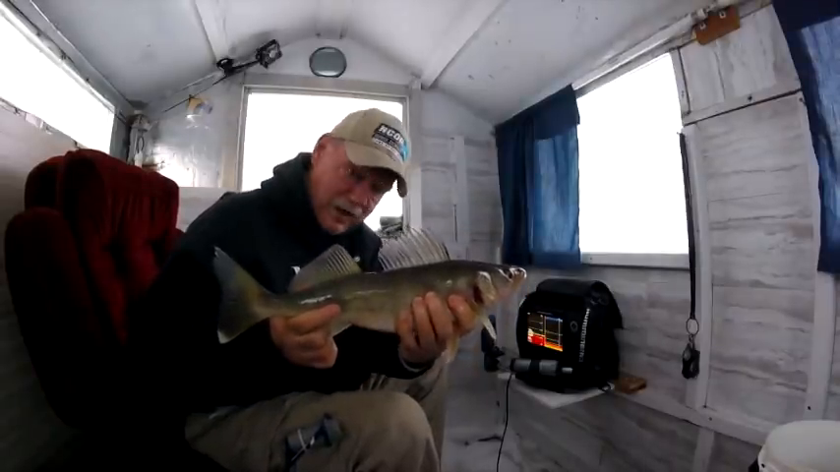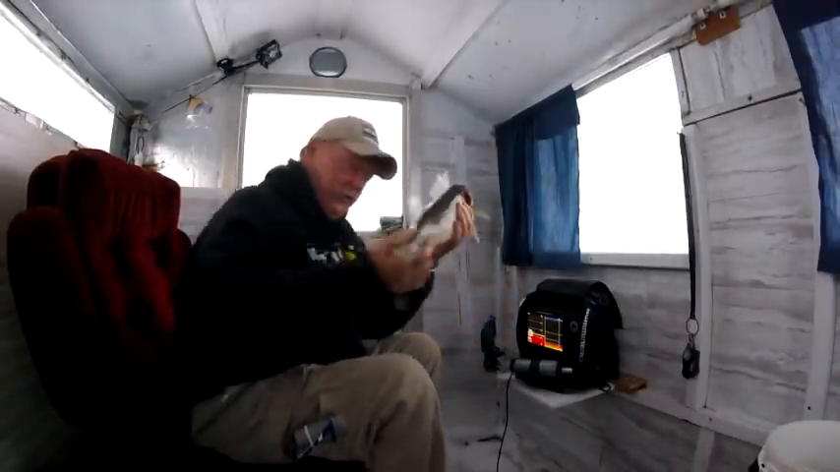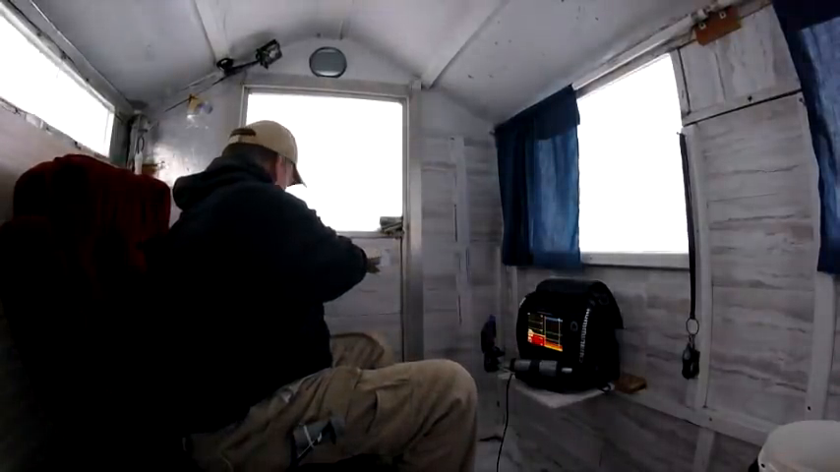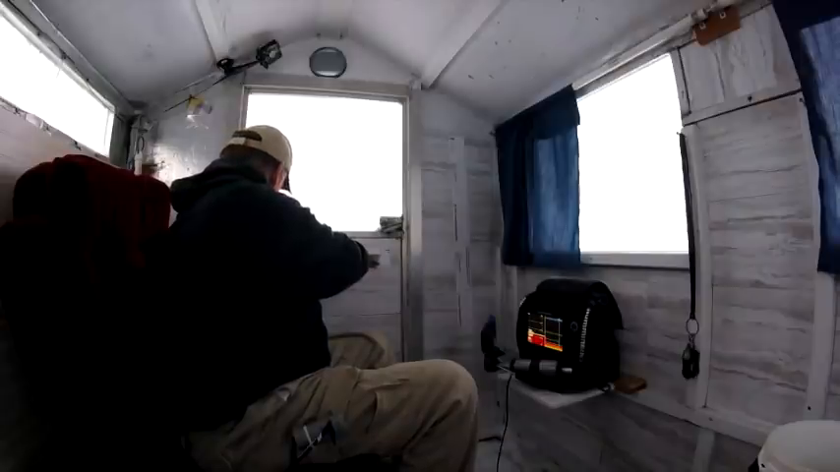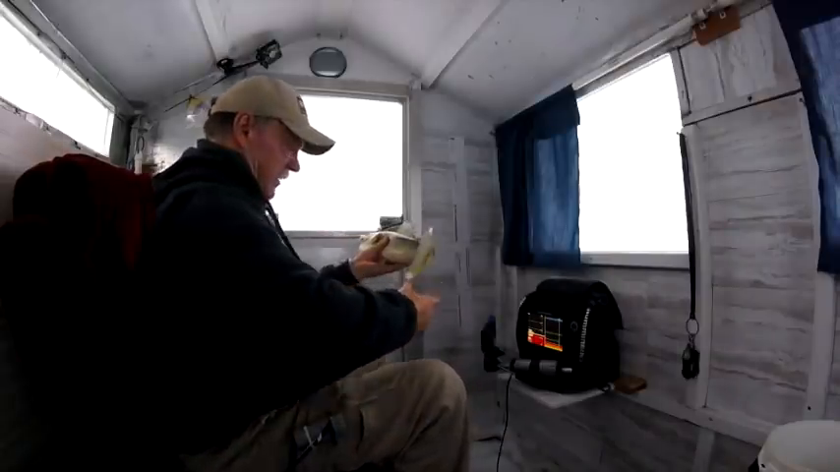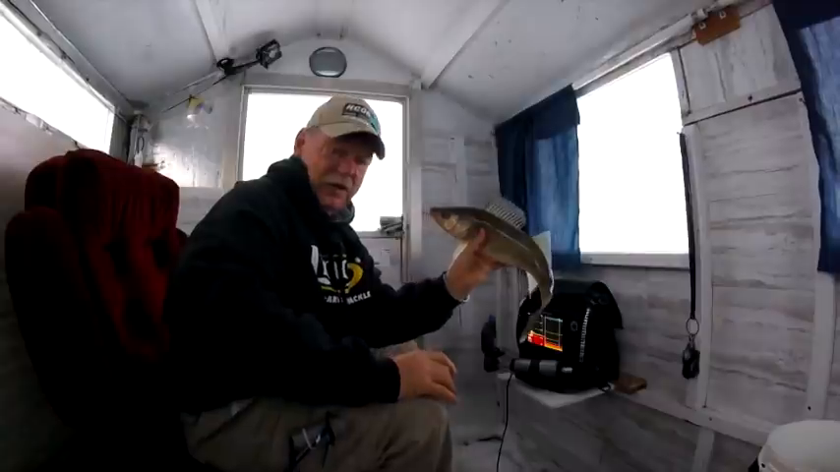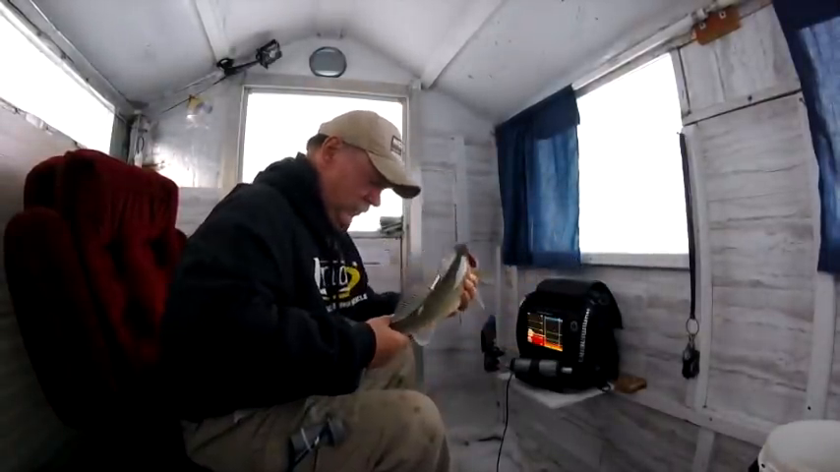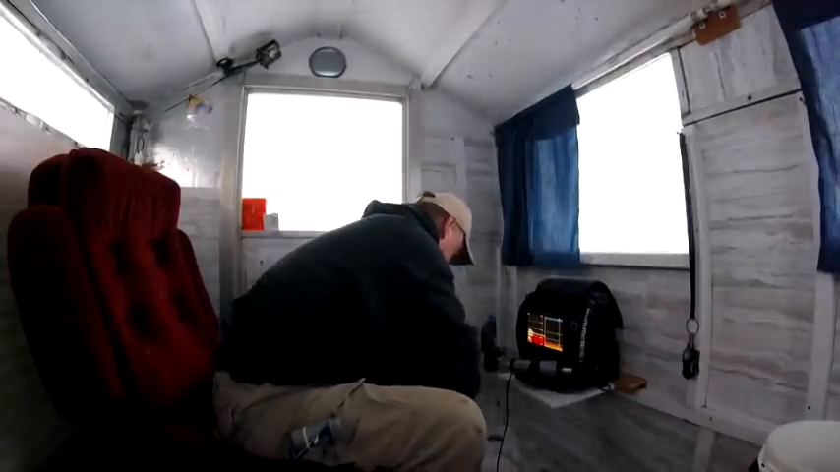And it's 9:09. So we're going to measure this one. And it is, boy, it touches 19 and a half. So I'm going to put this one back, because if it touches 19 and a half, it's got to go back. So I'll call this my first slot of the year. Out of the blue. Woohoo! Very nice. Get out of here, fish.